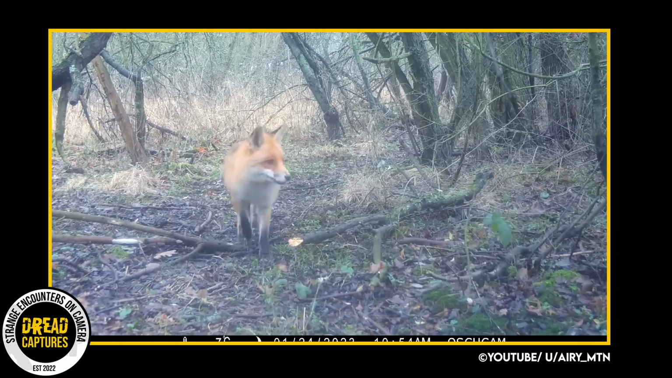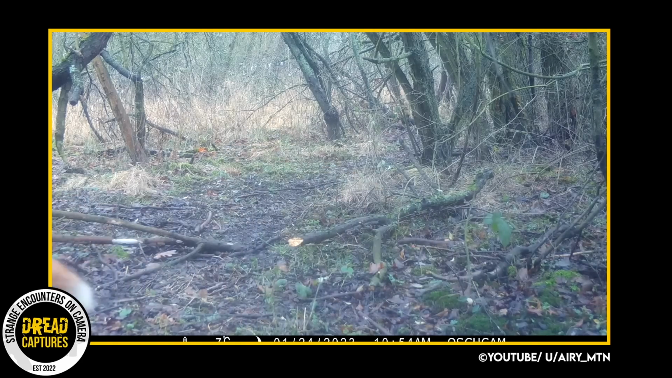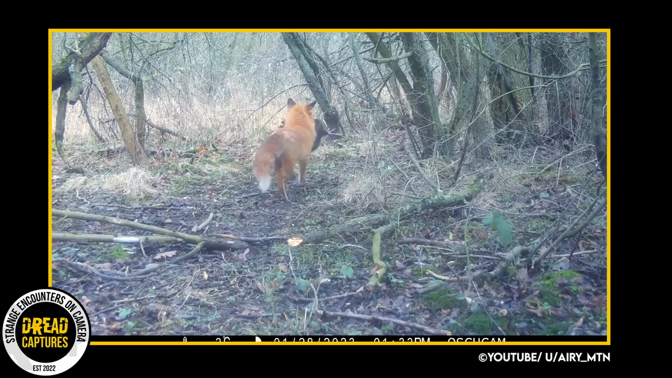Now, the OP says that this camera is located on the outskirts of a big city. There aren't really any nearby houses or farms that would have chickens. That's the strange part. The only other thing I could think of would be that he snatched a young wild turkey. Let me know what you guys think. Do we think it's a chicken? Or could it be a turkey? Nevertheless, great camera footage.